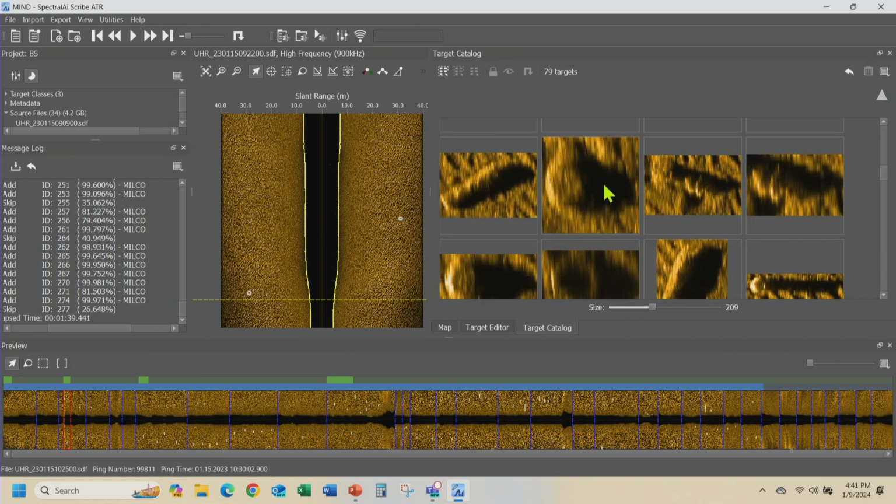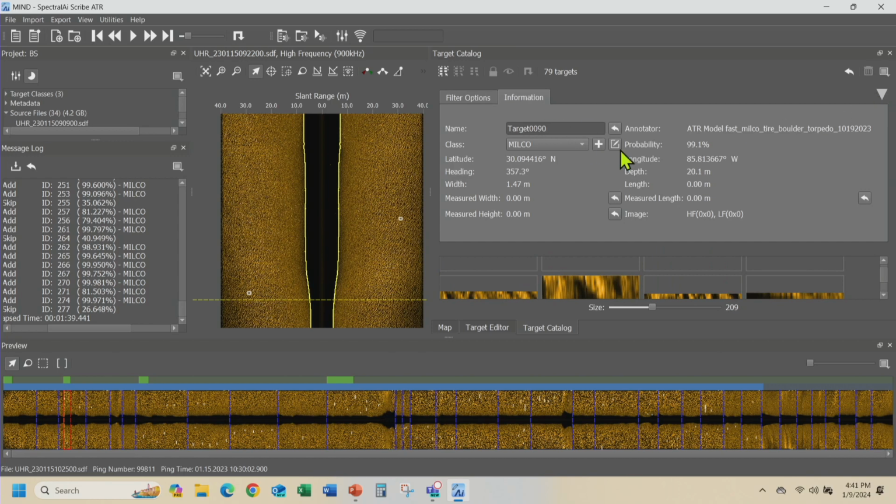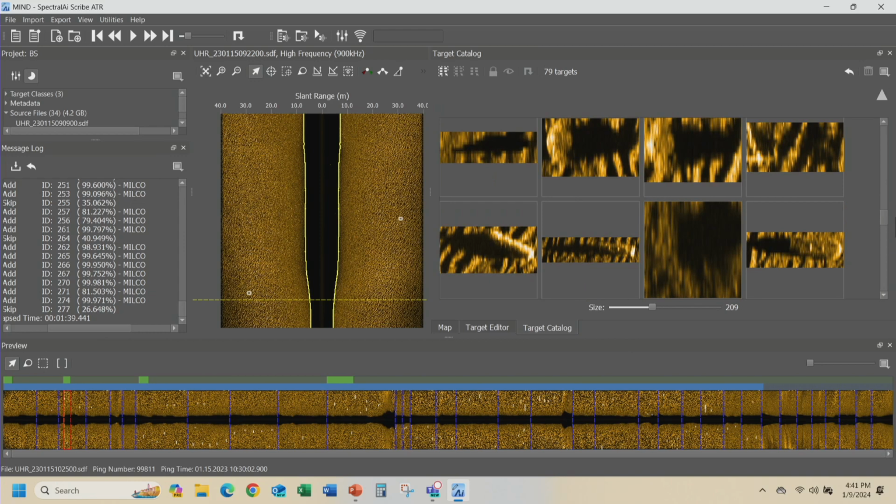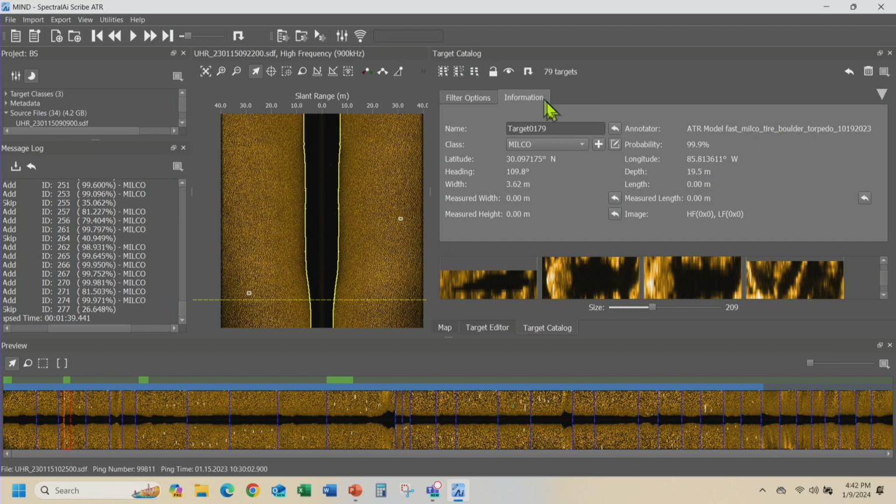This particular one is a mine. This is a Manta mine. You can look at it, it says it's a mine-like contact, 99.1% probability. So it's going through all of this data over here. See, it's found all of these mines. This particular one here, let's look at the information on that. Here it says it's a mine-like contact, 99.9% certain that it is that.